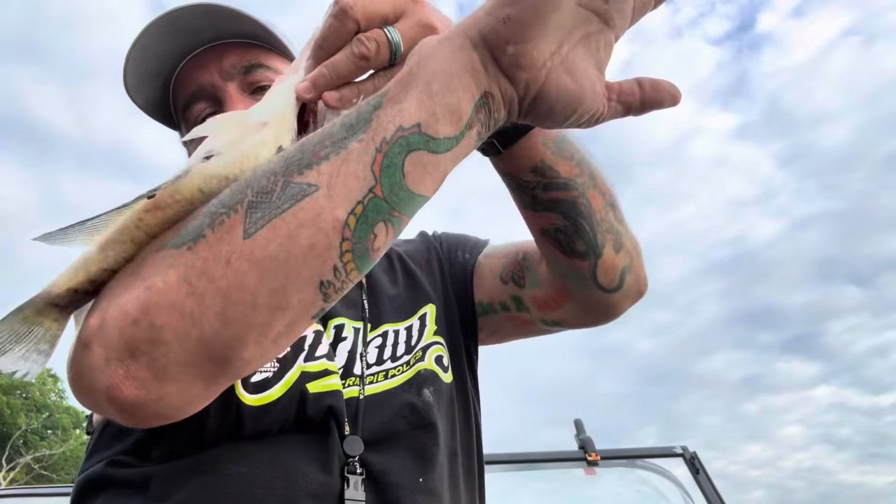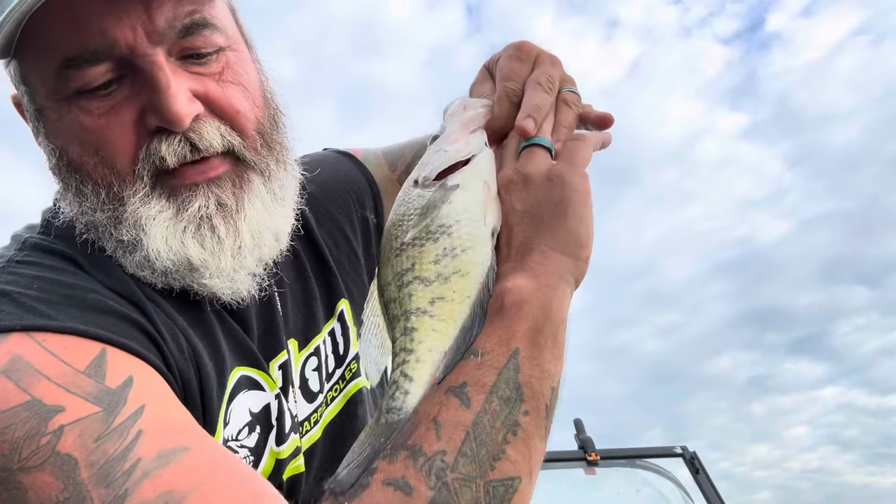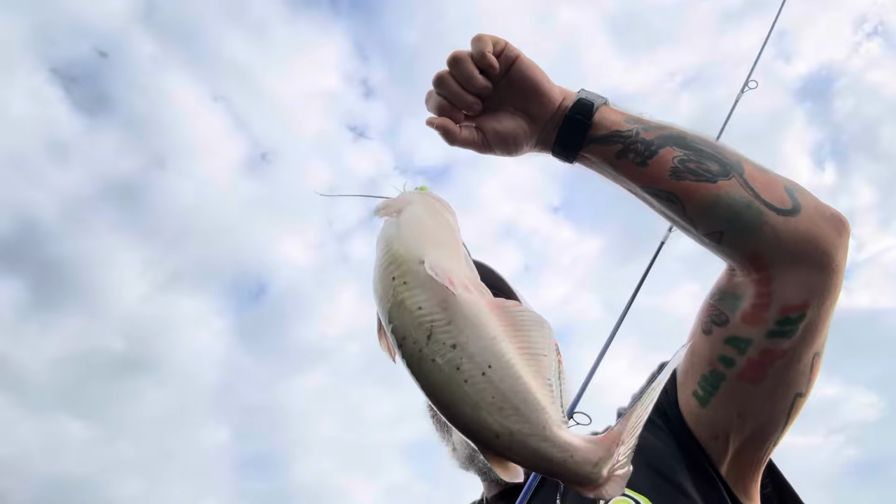Big quality crappie. Okay, so just to make sure that the camera's not lying, let's go from my fingers almost to my elbow. It's a big old crappie. Definitely not the species I was after, but man, watching him on the live scope, dude, he's swimming right in there amongst all those crappie.